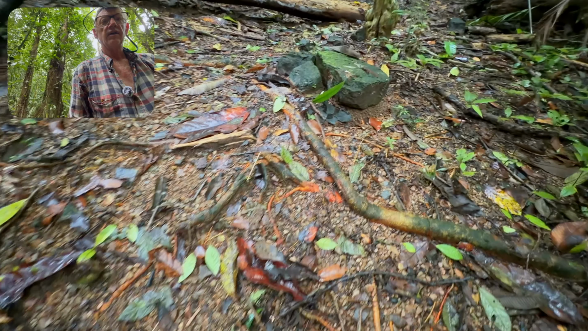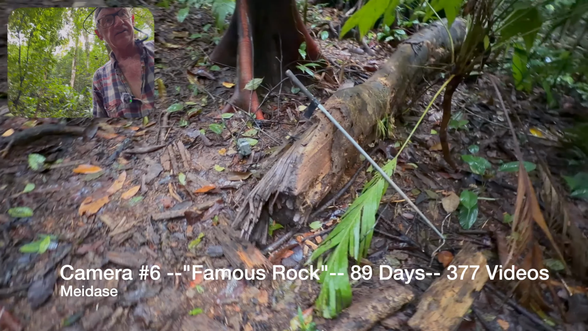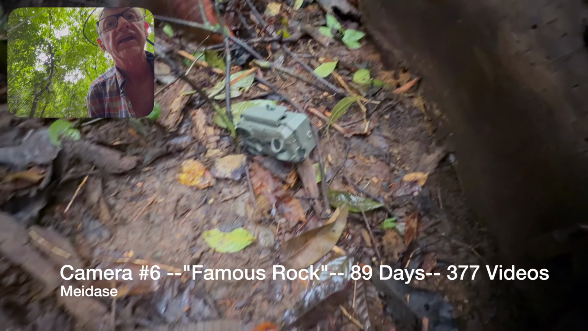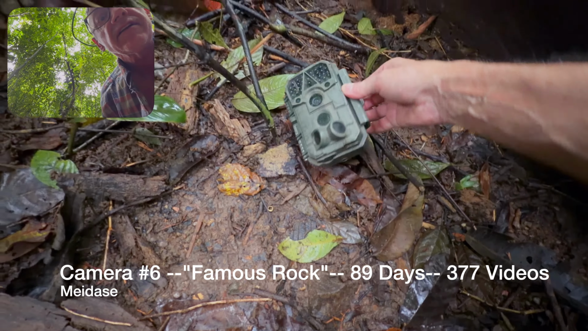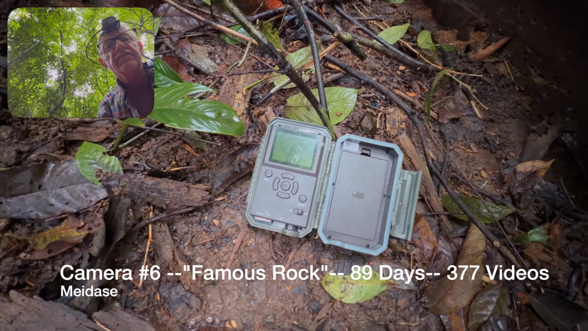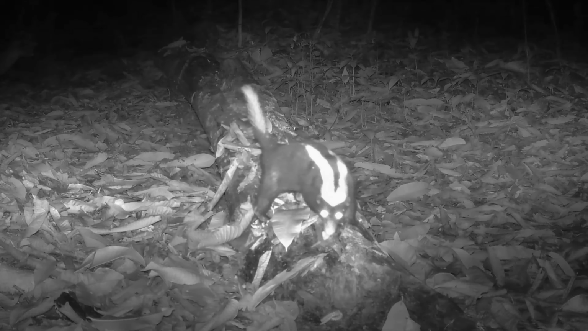So this right here is what we used to call the famous rock. Anyway, our other camera is back over this way, and you can see the stand that it was on is bent. So something either got on it or knocked it. And here's the camera down here. There's a piece of probably the tripod that goes underneath there. Anyway, let's see if we got anything on the camera. Looks like it's dead as a doornail. Anyway, hopefully we'll get something good on this camera. It's always been a good spot. This skunk is just one of several animals that got too close to this trail cam.